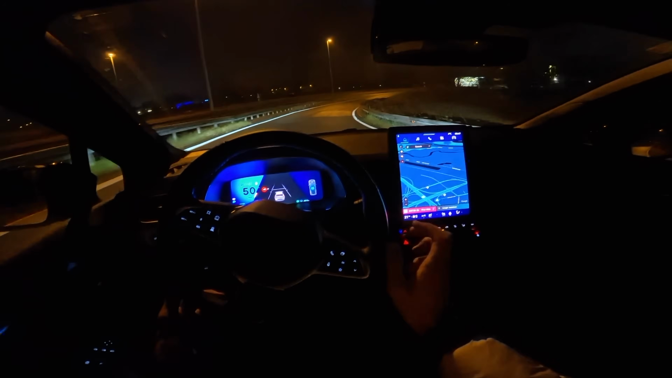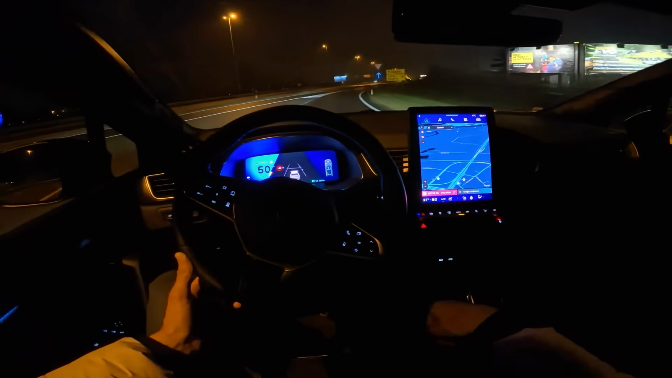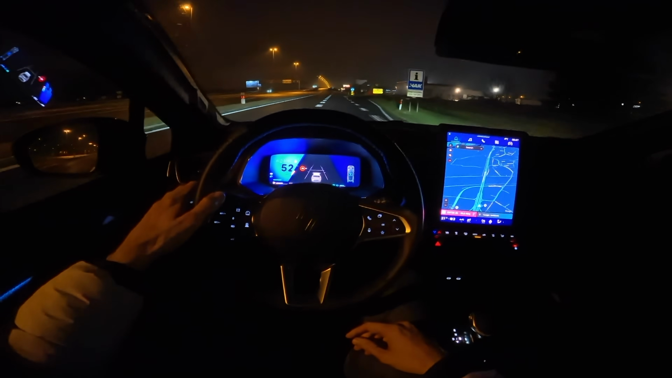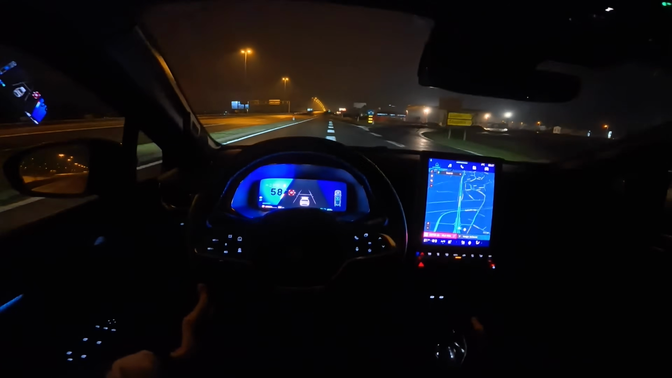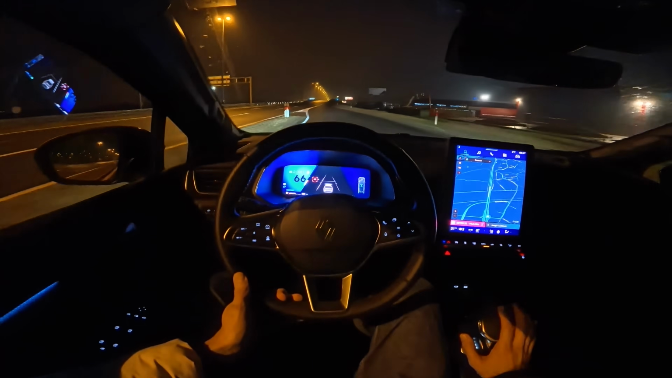You might see the small energy flow here. We're juicing up the battery. And you can see that the battery is now more than half. So I gotta say, this full hybrid system is really great.